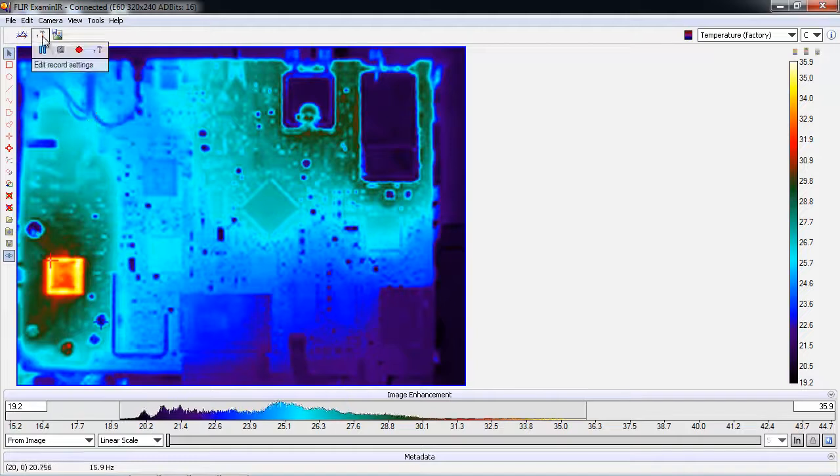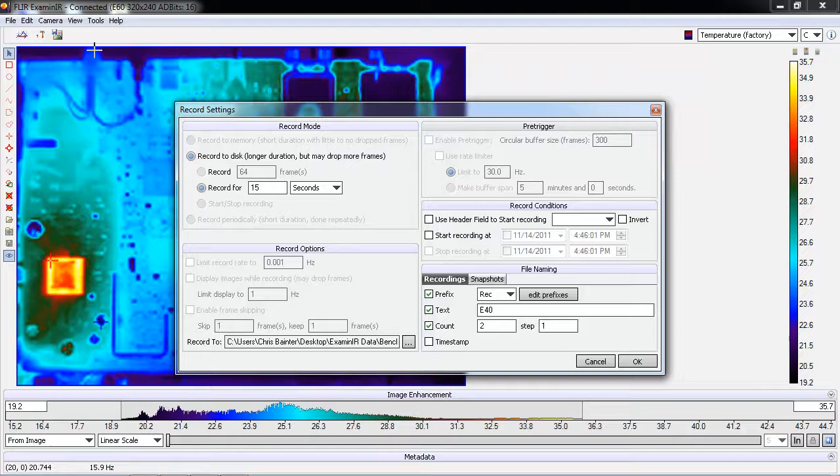I go up underneath the Record Conditions, and I can choose for how long I want to record. Maybe it's so many seconds or minutes. Today I'm going to record for 15 seconds while I power up the printed circuit board. Or if I prefer, I can specify how many frames I want to record to as well.